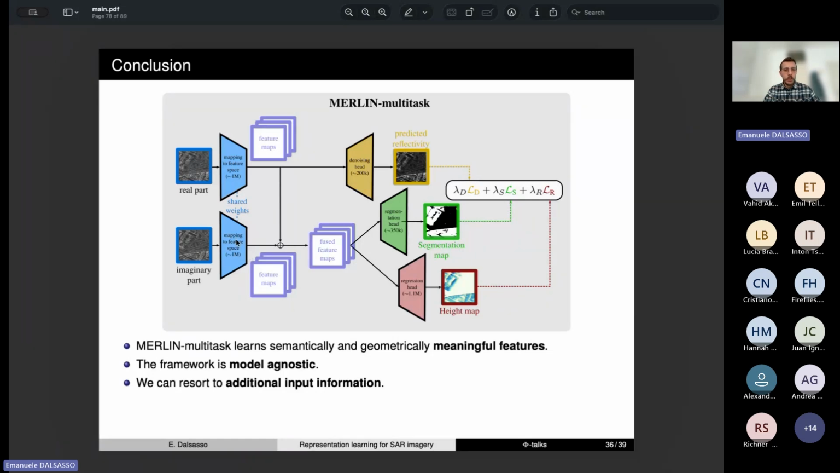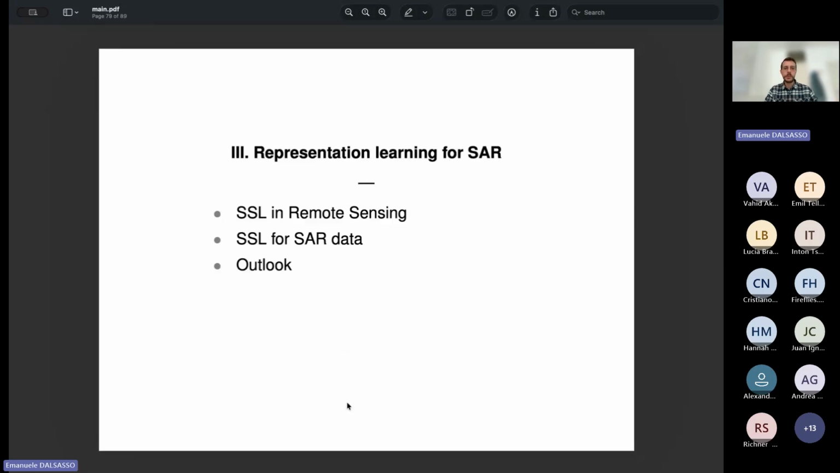And given its flexibility, it can potentially incorporate additional input information, in the form of additional polarimetric channels, additional temporal images, or optical images, as we did for the speckling before.